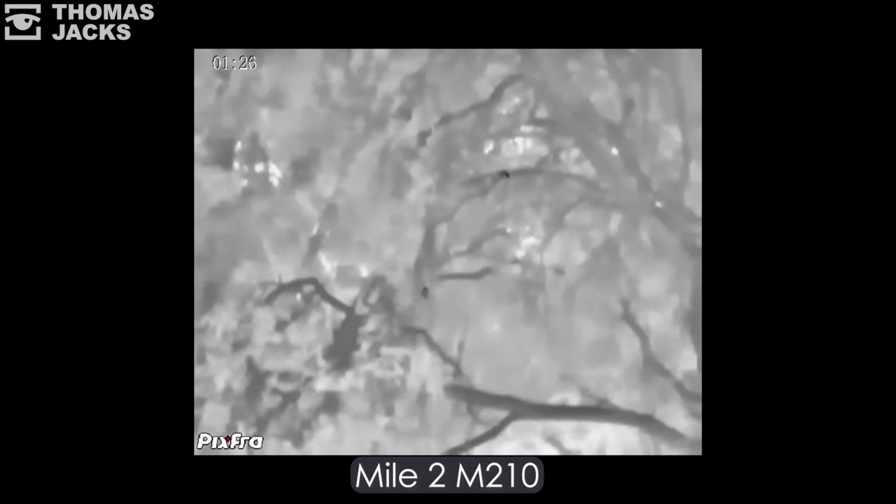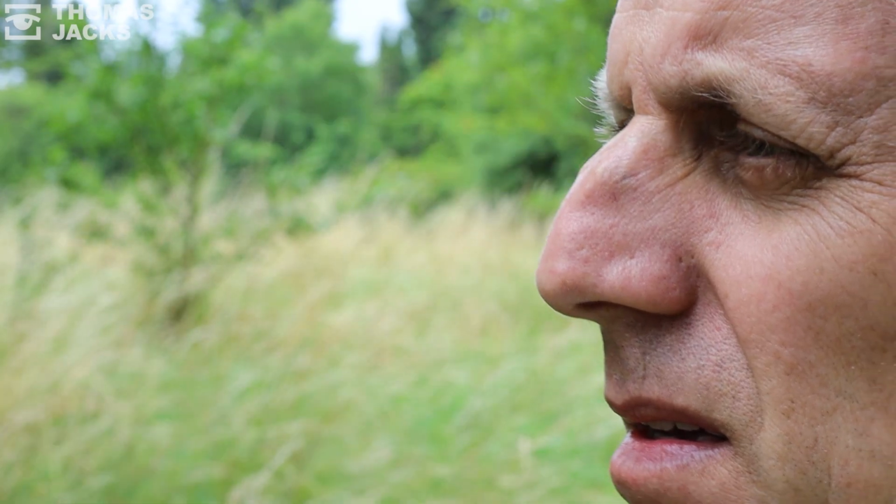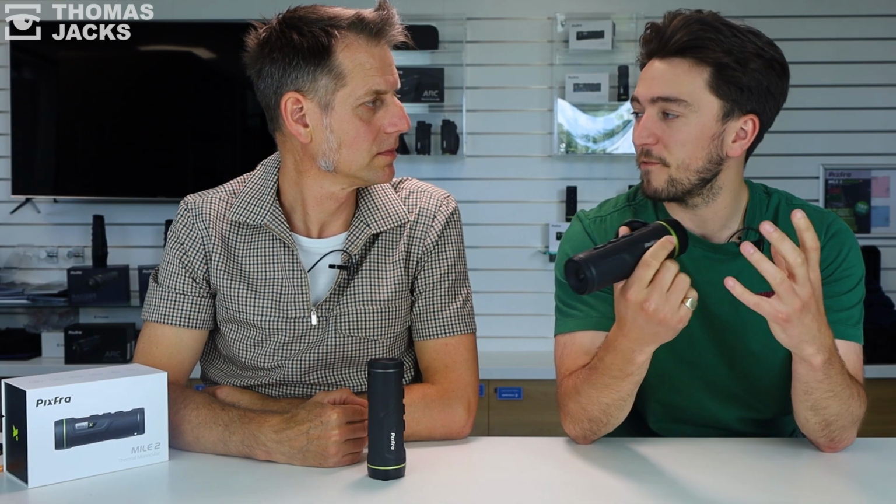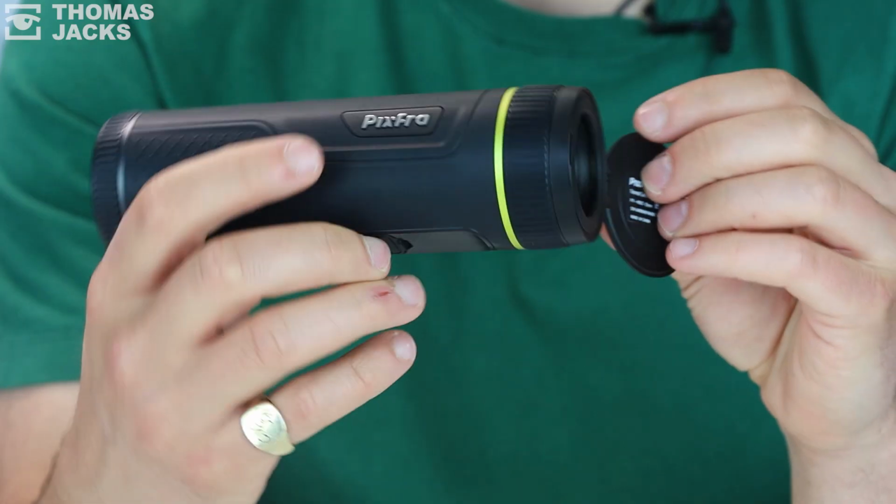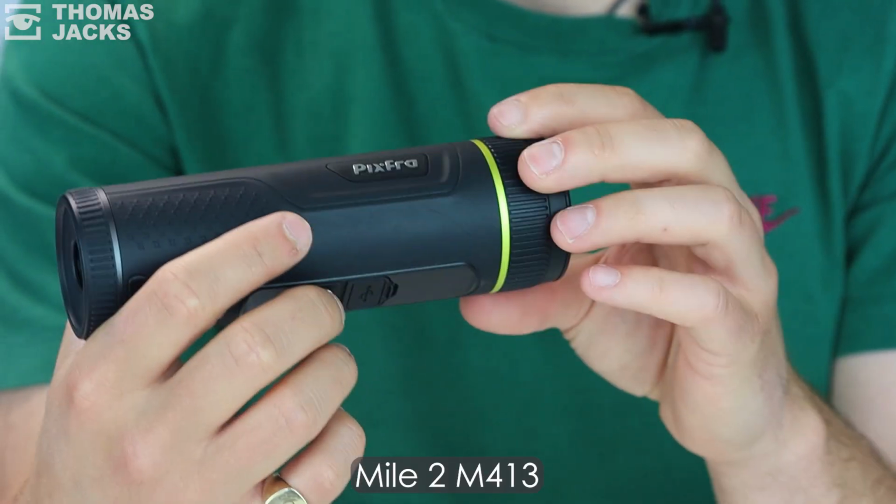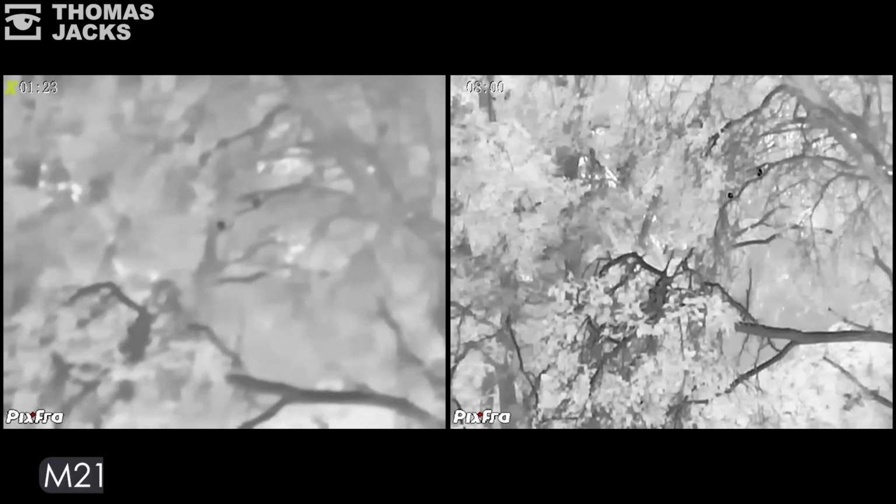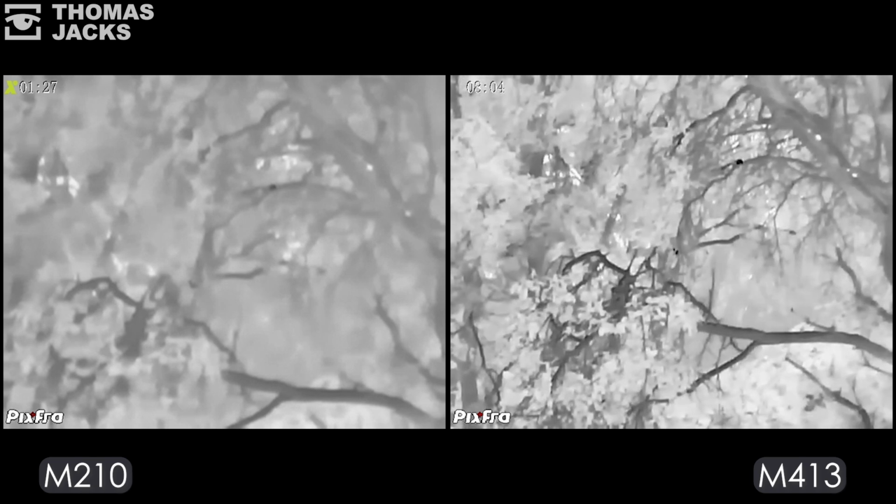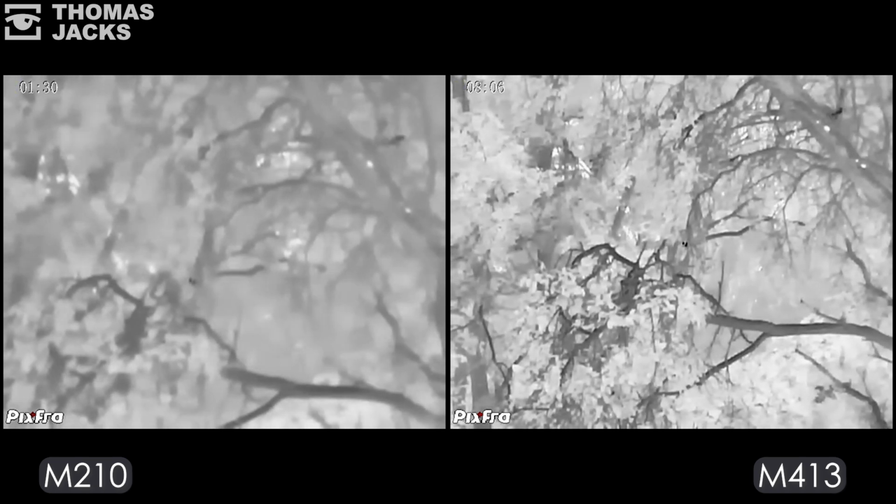But in terms of getting greater detail, more clarity, bigger detection, a more versatile product that's all round, I'd probably look at maybe going up to something which is in the 384 sensors, so the M4 range, Mile 2 M4s. This one specifically is the M413, a 384 sensor with a 13mm lens. Field of view is slightly greater because you've got a larger sensor, and base magnification is slightly lower than the 10mm, but where you'll really see the difference is in the sharpness and clarity of the image.